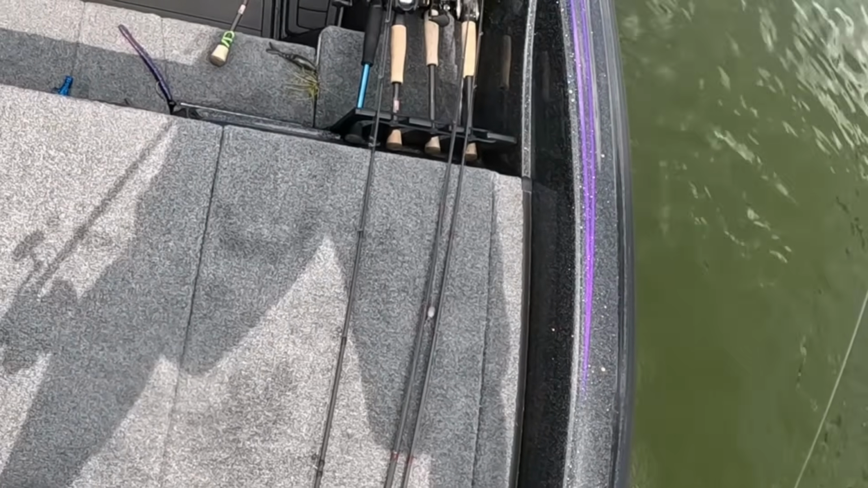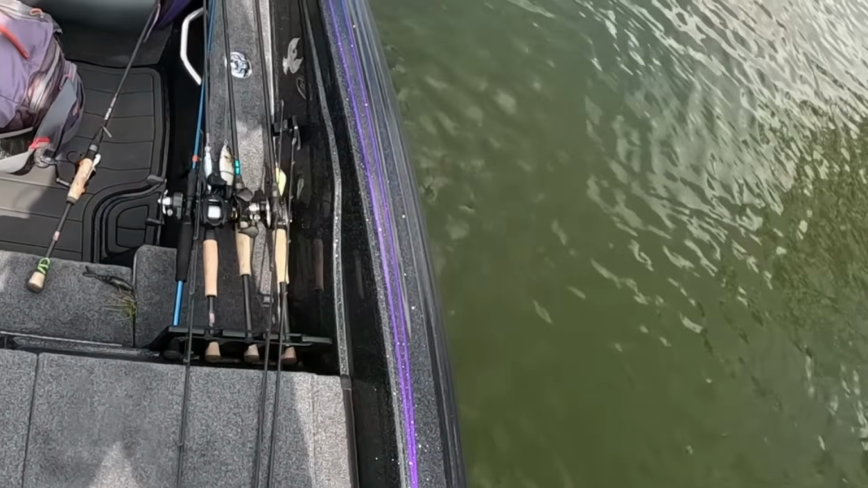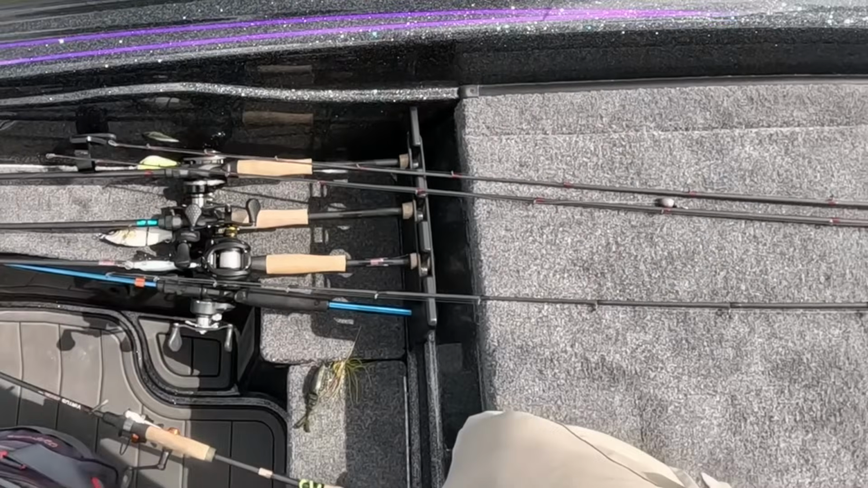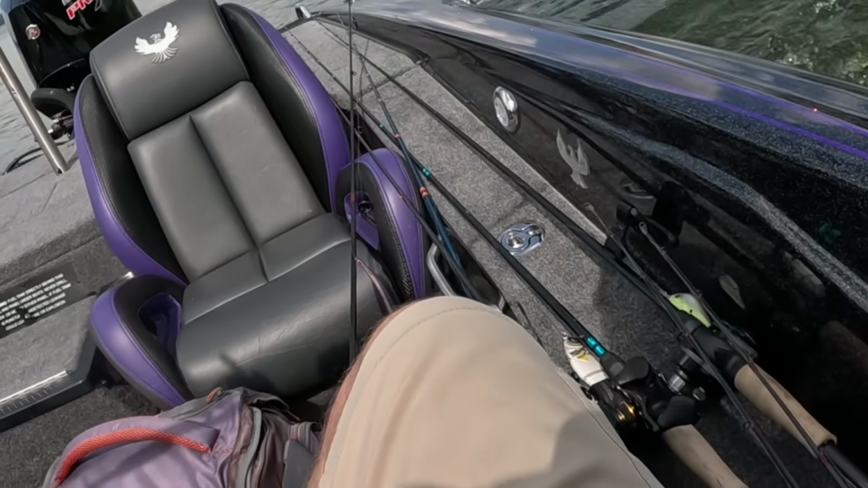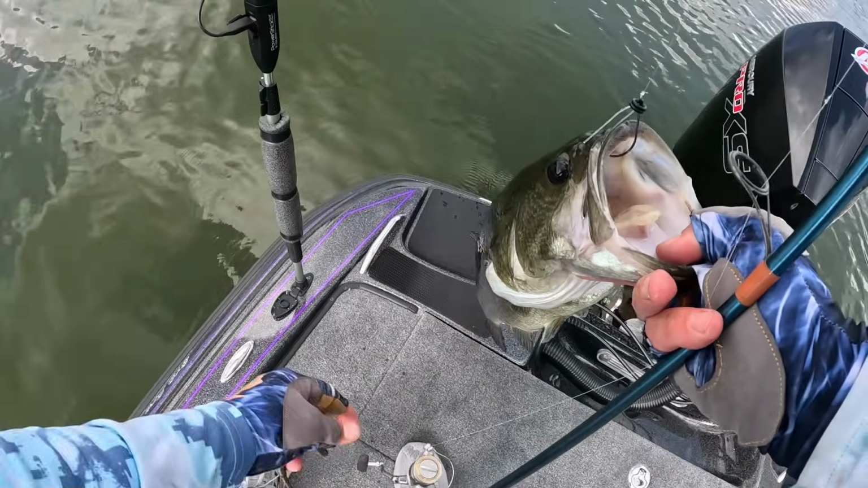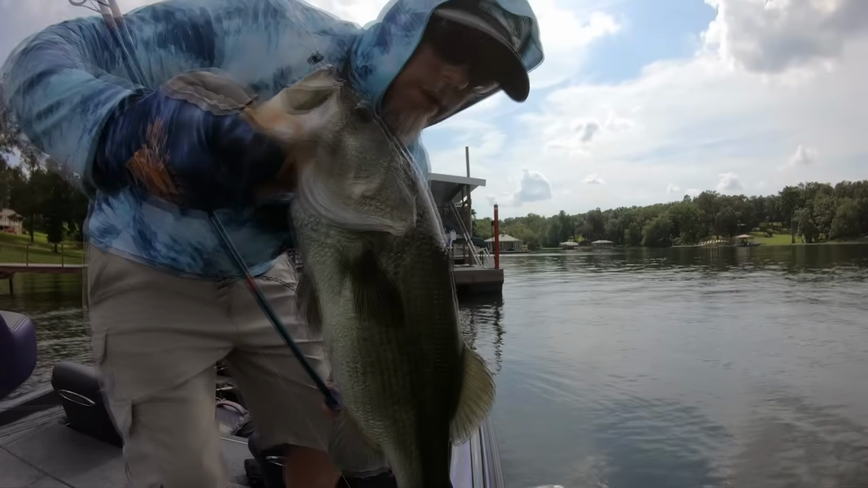Get that worm back. That's a good one. Largemouth. All right. How about that? Didn't see it, but boom. It's gonna wrap it up, man.